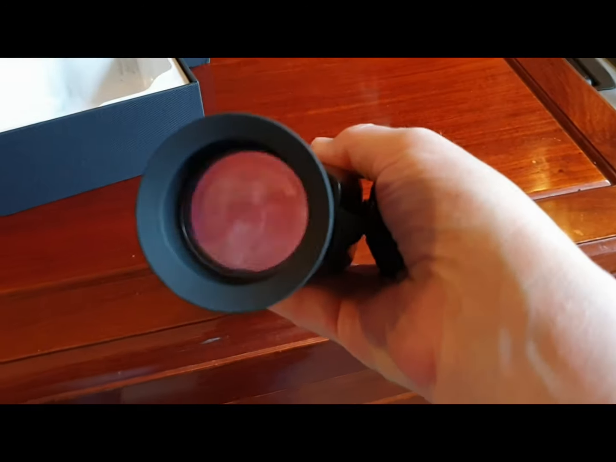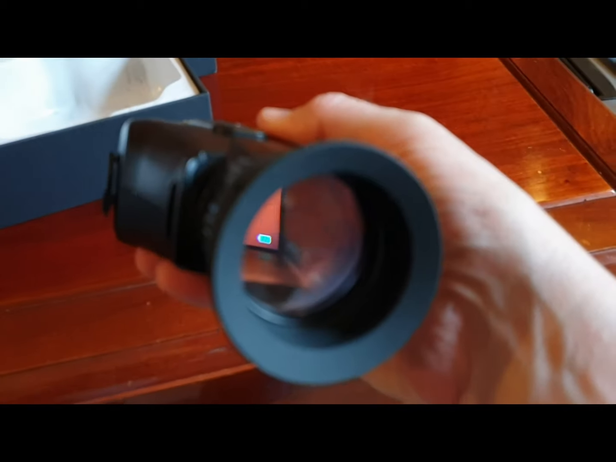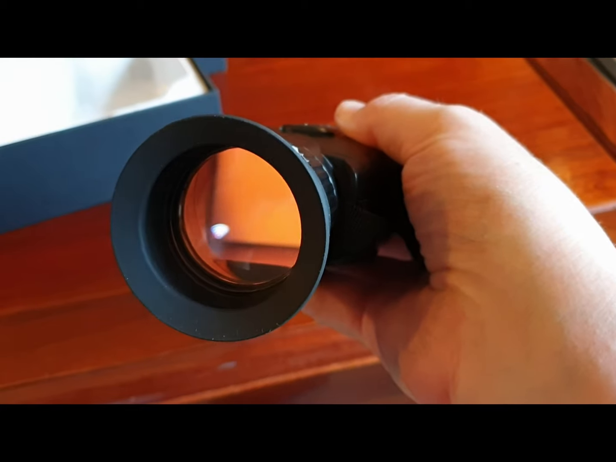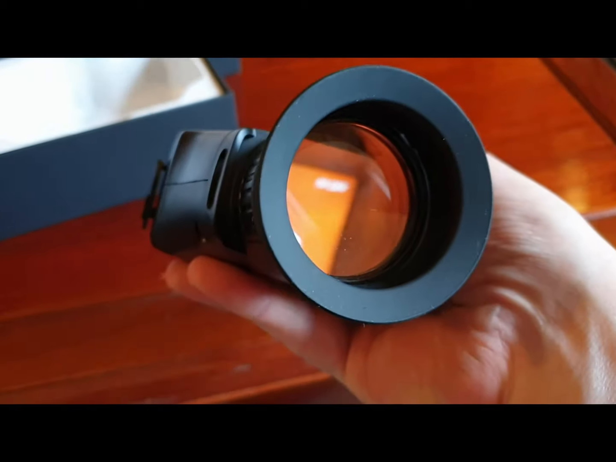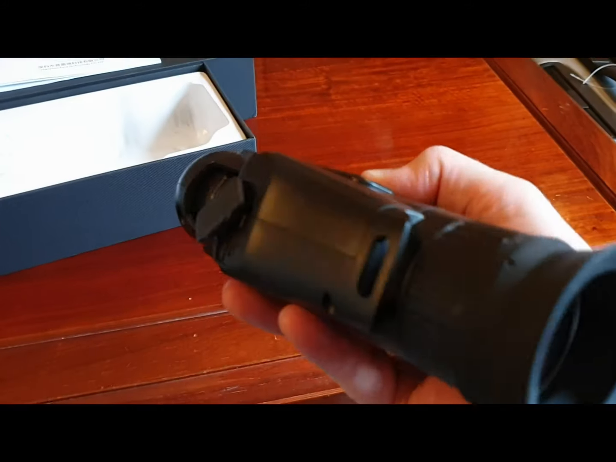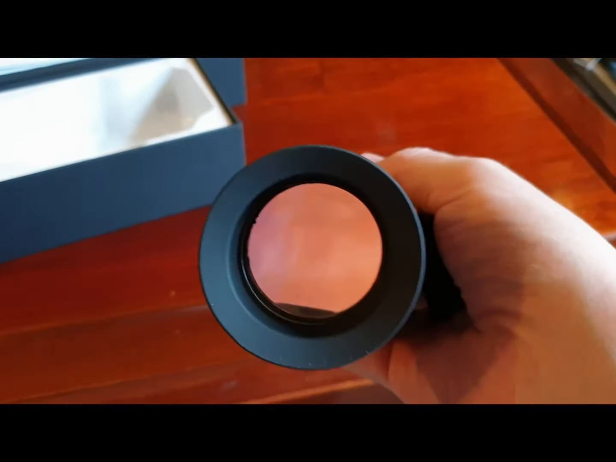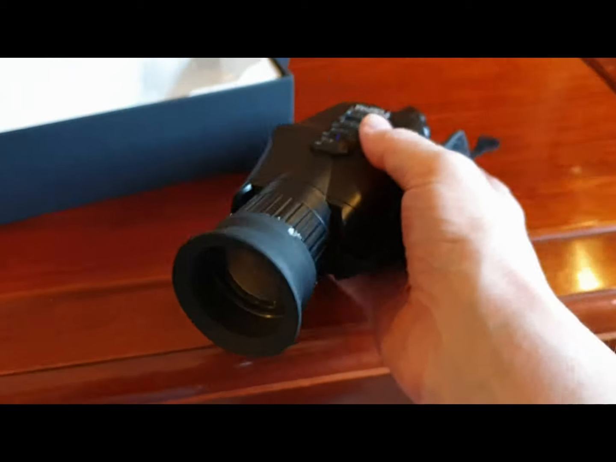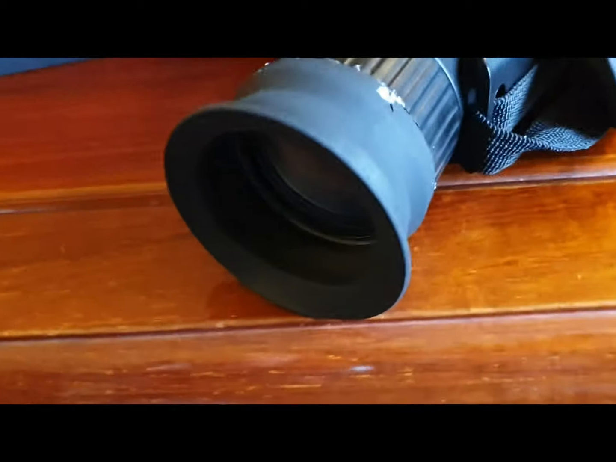You couldn't focus on the menu, and bottom right there the battery, and bottom left the Wi-Fi symbol, top right the IR illumination. You couldn't focus on any of that, although you could focus using this knob on the side. You could focus on your target. So this example has now got this fixed.